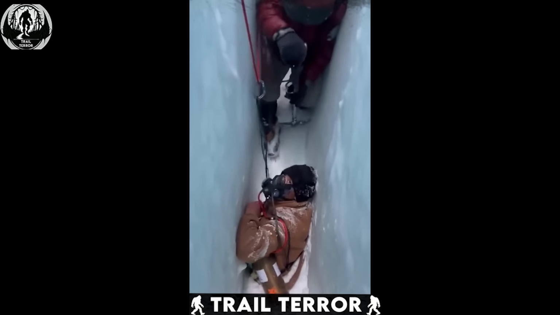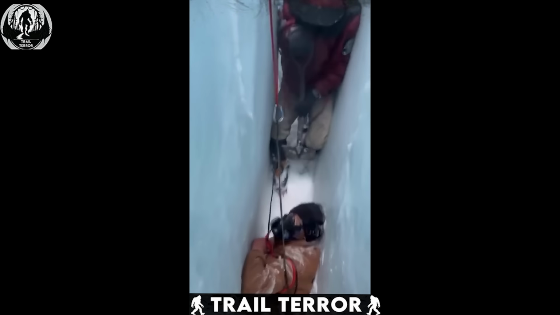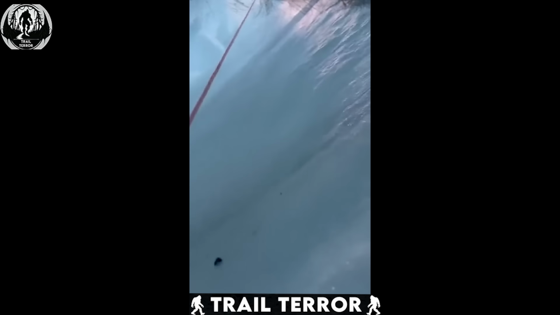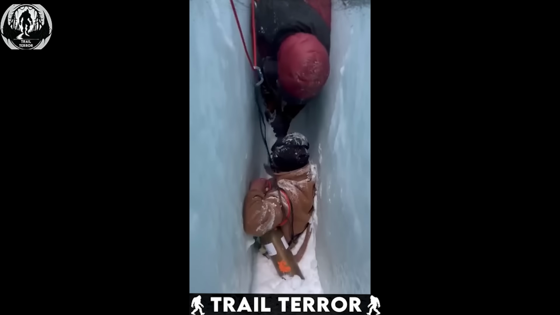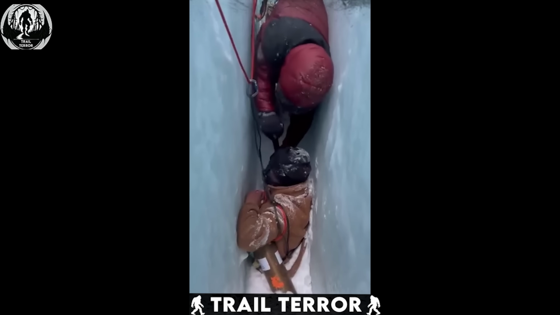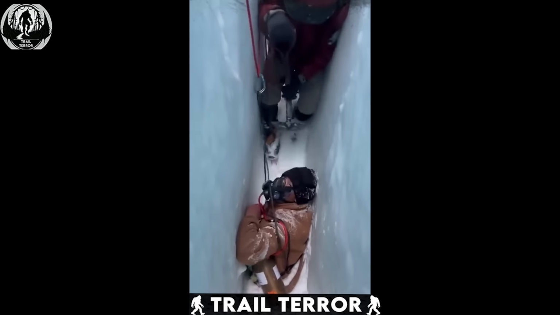Seeing this makes me realize how dangerous these icy environments can be. I'll definitely think twice before venturing into such places. On the bright side, at least I'd have a pretty unique final resting place if I ended up there.